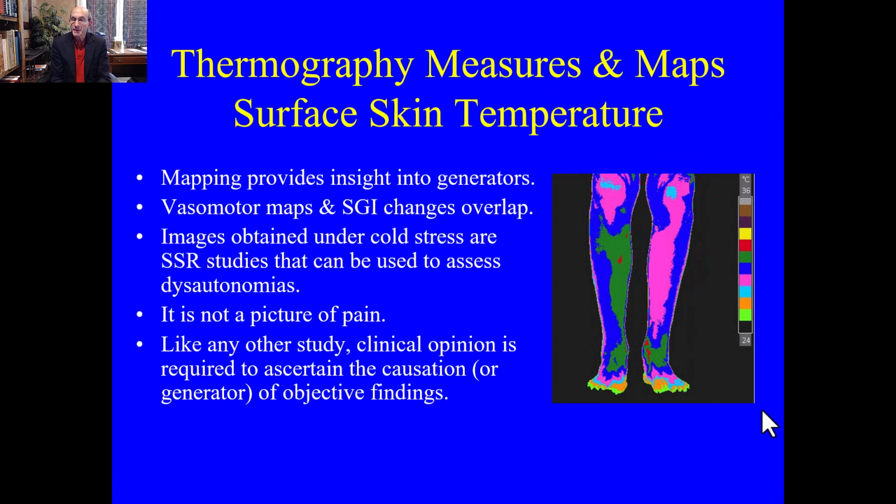Thermography measures and maps skin temperature, the surface skin temperature. Mapping provides an insight into what might be generating that.